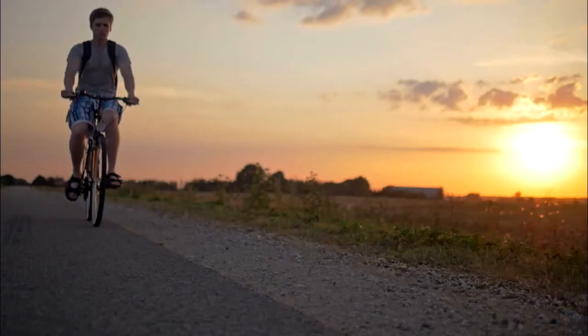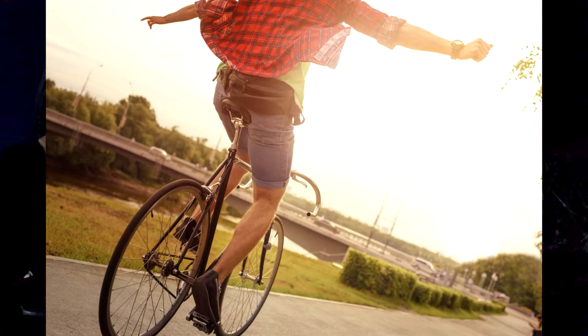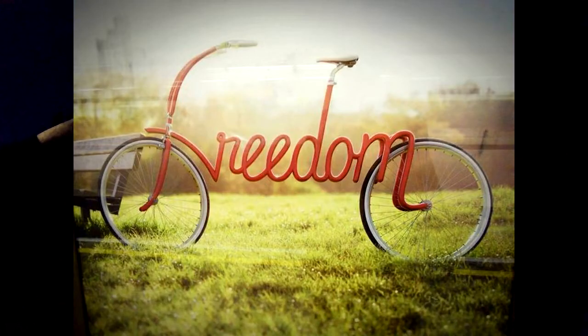It's so freeing. It just feels free. I don't know how to describe it. And that's why I adamantly push Soul Riders, because I want you to feel what I feel when I'm out riding. I just want to share it. Let me get this tube back on. It's getting really dark. Okay.